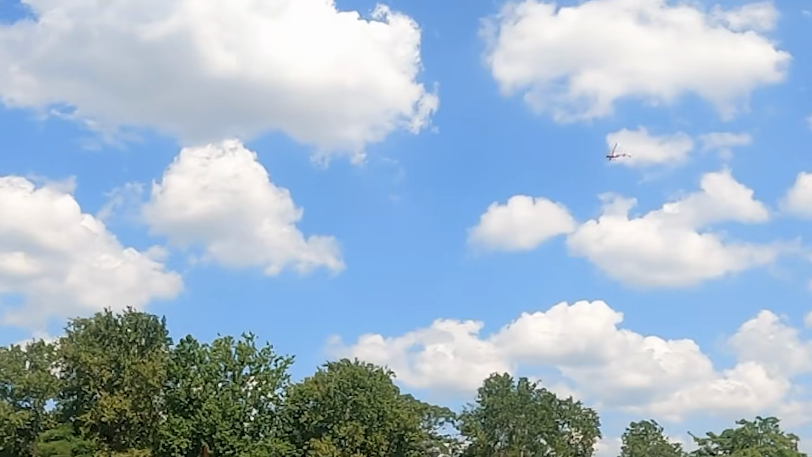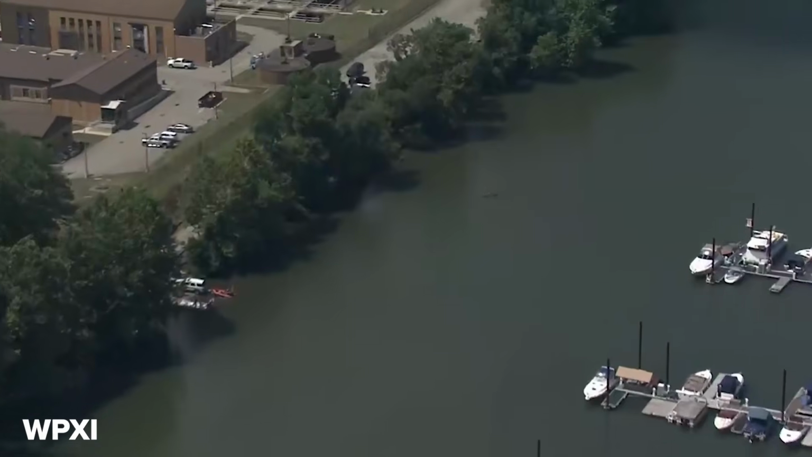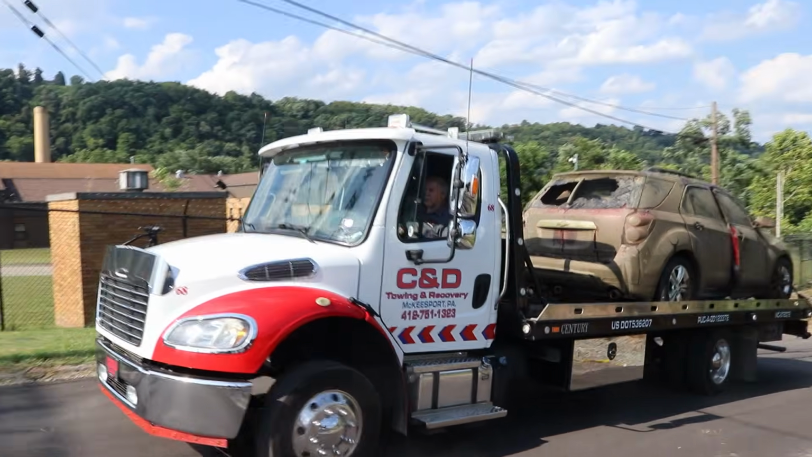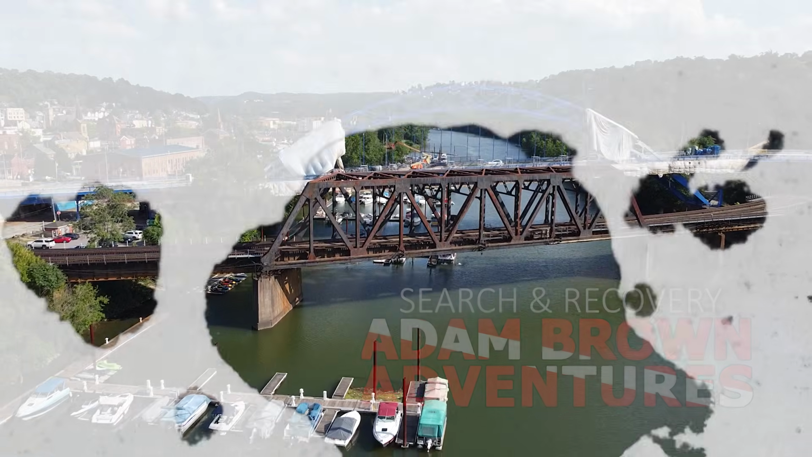And we do have some choppers out here checking out the scene. I don't know if it's news or fire department or what. Who first found the vehicle today, which was a maroon Chevy Equinox, were actually searching for an old 55 Chevy truck that is connected to the disappearance of a McKeesport man.